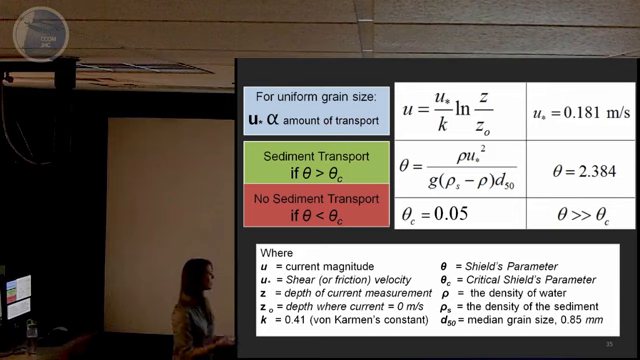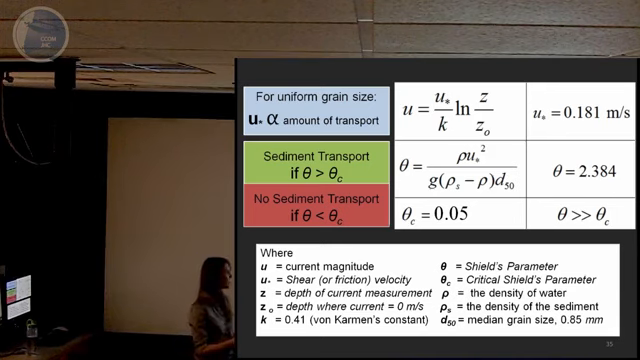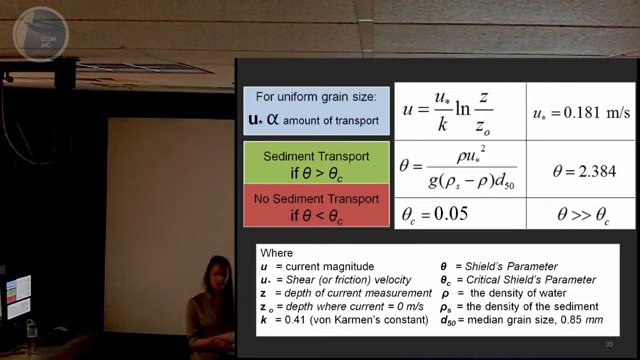Then we calculated a critical Shields parameter, and we could do this over the entire inlet, not for each example, because we assumed a median grain size of 0.85 millimeters everywhere in the inlet. Each sediment sample we took, that was our median grain size, so we just assumed that over the entire inlet. We were able to calculate the critical Shields parameter based on empirical observations that have been calculated in the past, and we came up with a critical Shields parameter of 0.05. So clearly, our Shields parameter is much greater than our critical Shields parameter, and you would expect sediment transport.